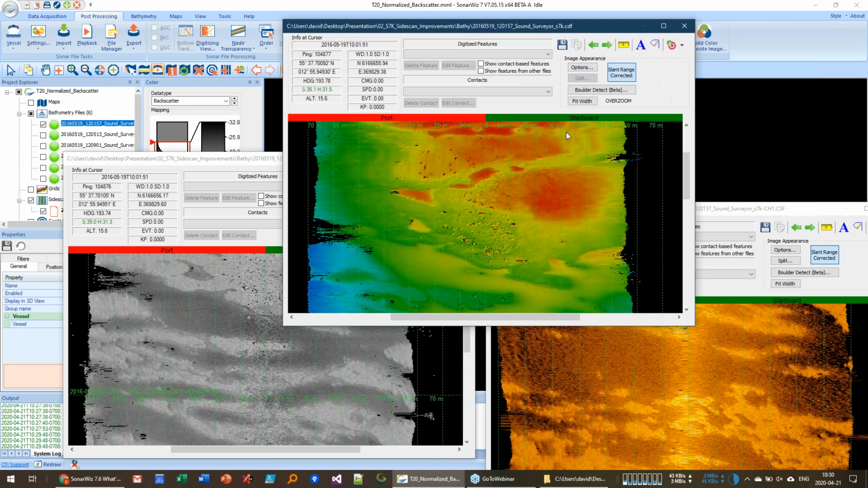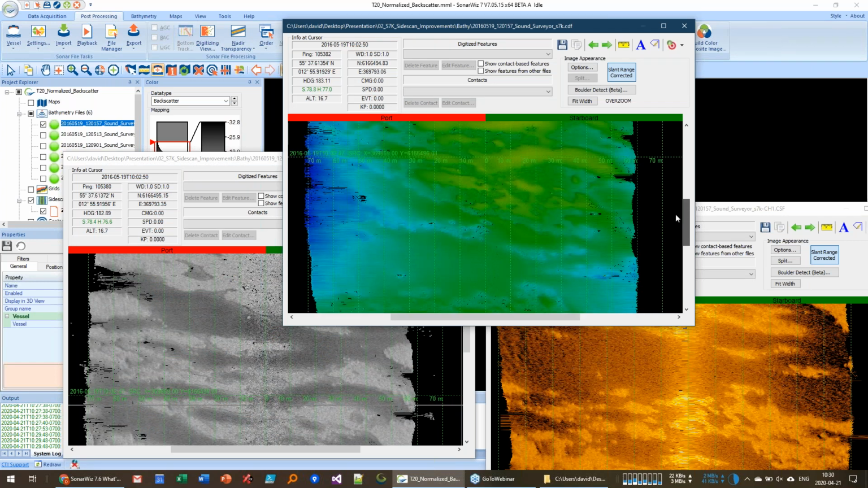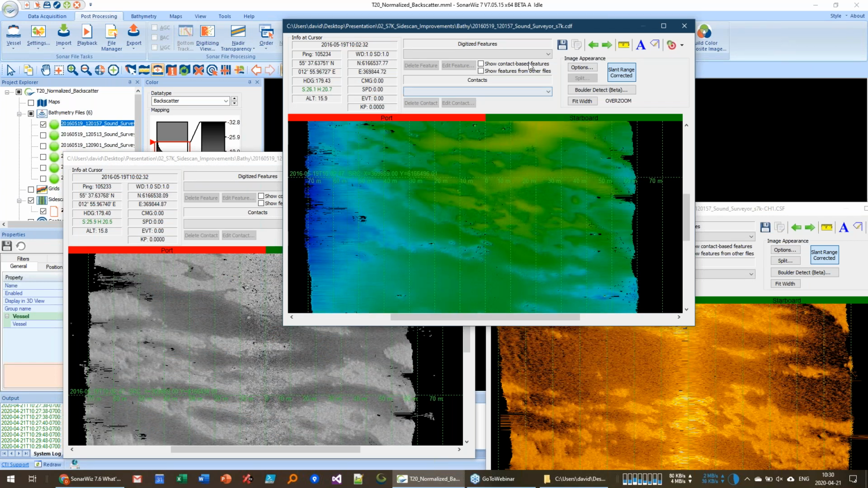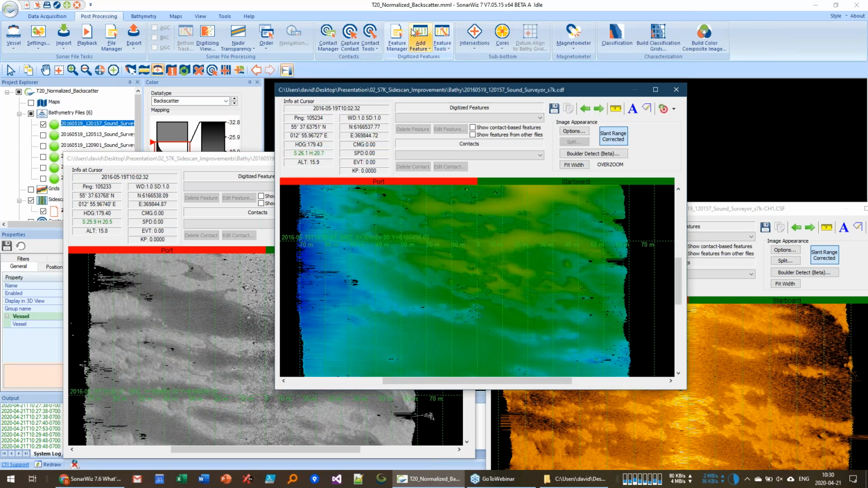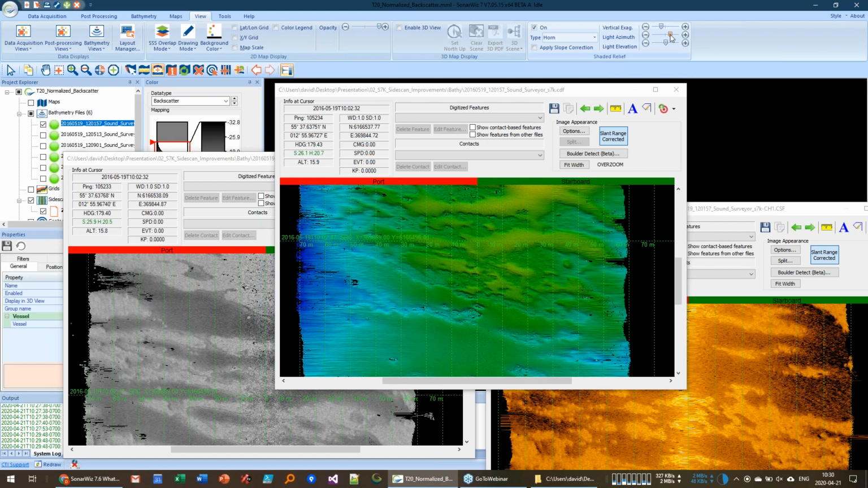So here we've got a shaded relief image of the bathymetry. You can even change the view of this thing. So you can change the vertical exaggeration on it. You can move the sun around. So I'm changing the orientation of the lighting, which changes the shading there.